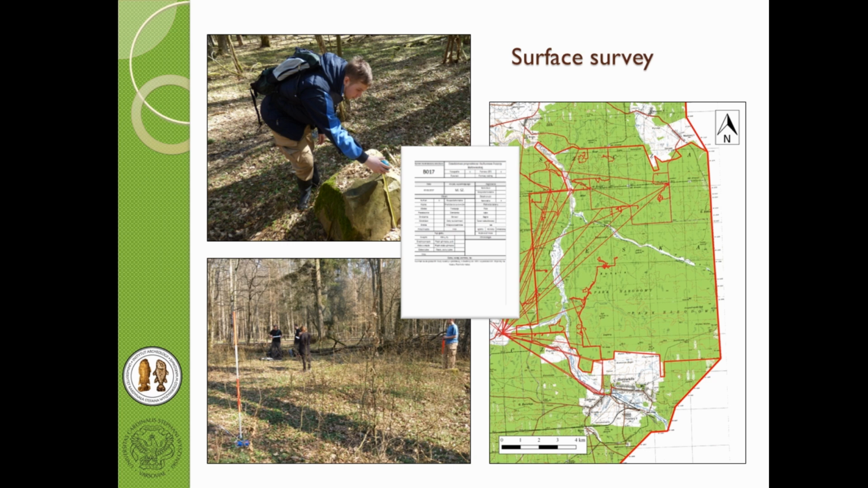Of course, based on the results of the LiDAR analysis, we made a surface survey with a GPS device. The problem of accuracy is important, because we just walk through the forest, and it's quite dense forest, and the accuracy of our equipment was about 5 meters. This means that each feature visible on the LiDAR was within the range of our survey.